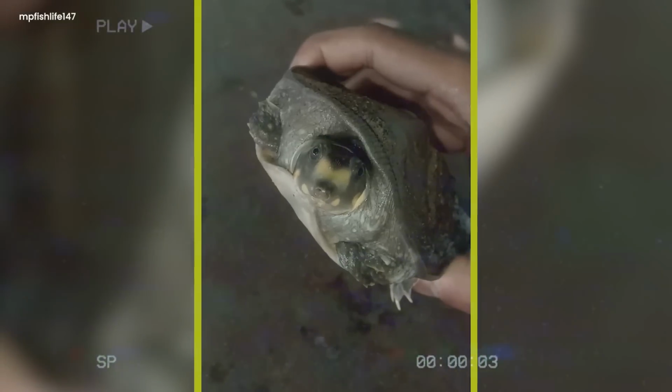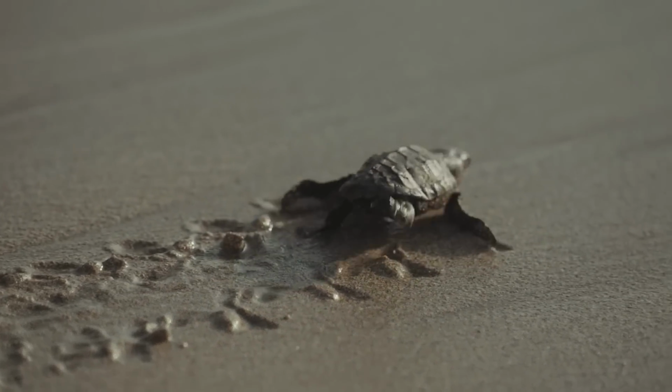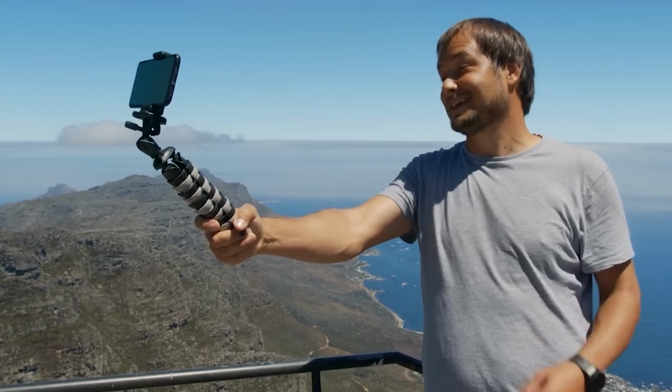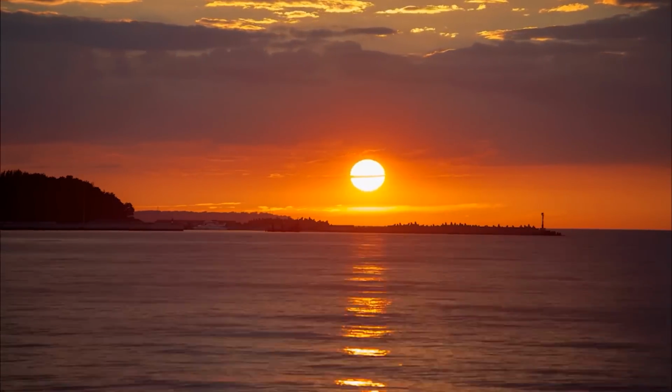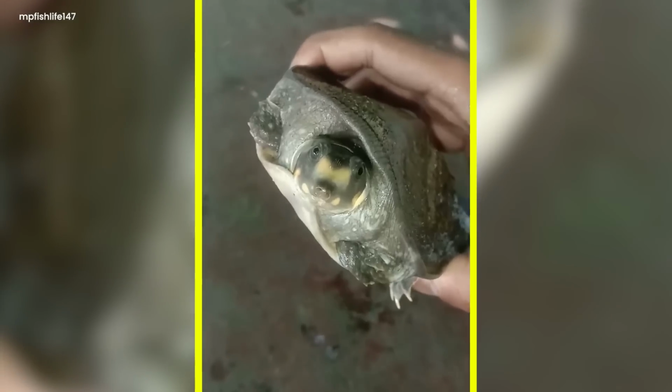The turtle, not knowing about the recording, walked on the sand, leaving small footprints on the beach. While the man kept telling the turtle's story, the sun went down, giving a warm glow to this sand tale. The video turned into a special collection of a man, a turtle, and a piece of sand, frozen in time for everyone to watch.